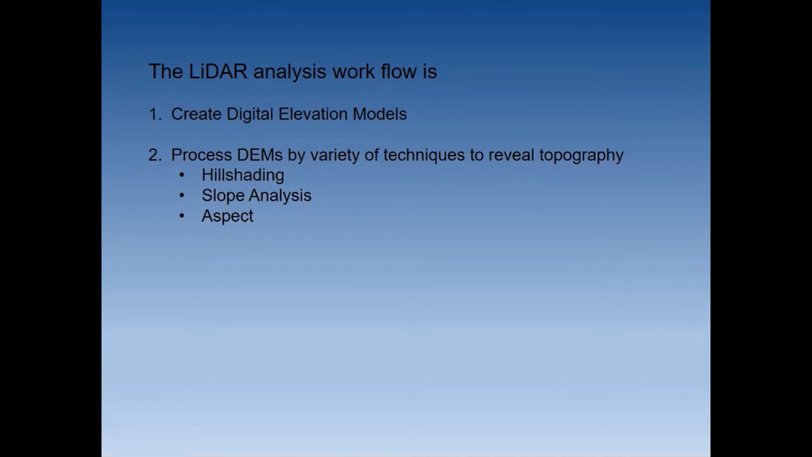A digital elevation model colours the data according to its height. Now this can be helpful, but as you'll see, sometimes it's not, and you need other techniques to actually show subtle changes in the topography that the simple DEM doesn't show.